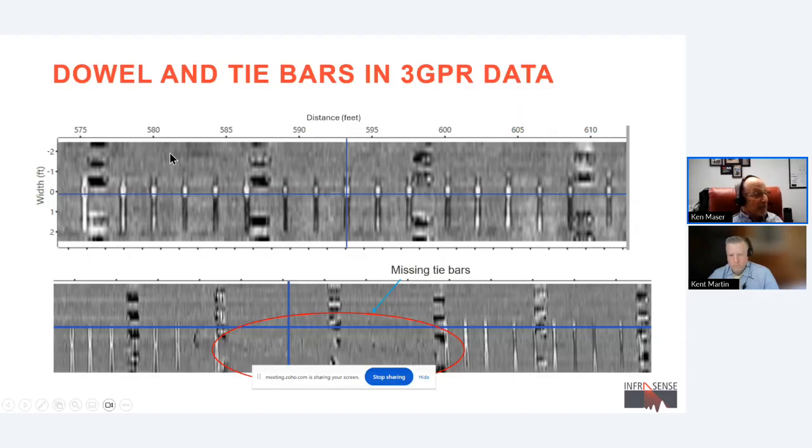The upper picture here is what they call a depth slice. So basically it's a plan view of a concrete pavement at the depth of where the dowels and ties are located. The longitudinal joint is somewhere below this little blue line.